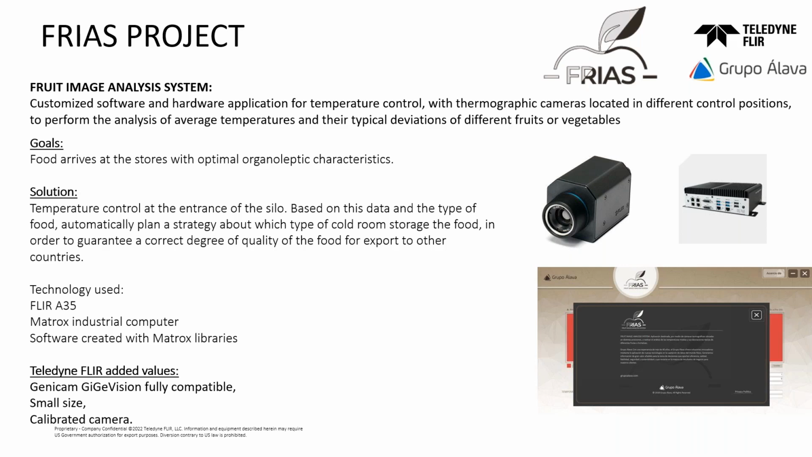So we used, like I said, a Flir A35. For the software, we used Matrox libraries and a Matrox industrial computer. Why Teledyne Flir? First, because it was so easy to integrate the cameras with Matrox libraries. We have been working with Matrox for several years, and the integration was super easy.